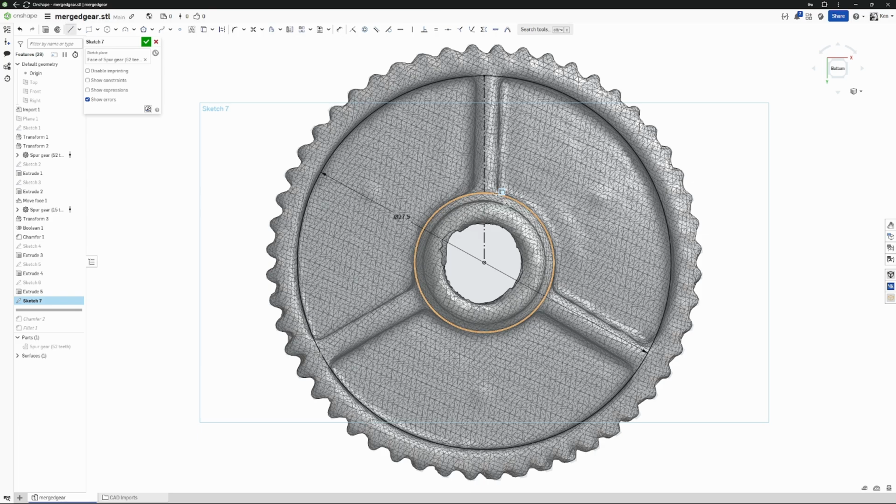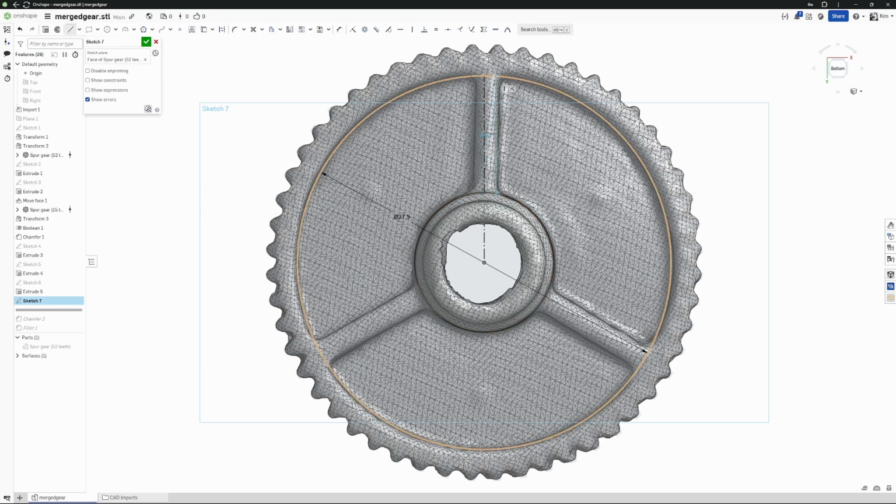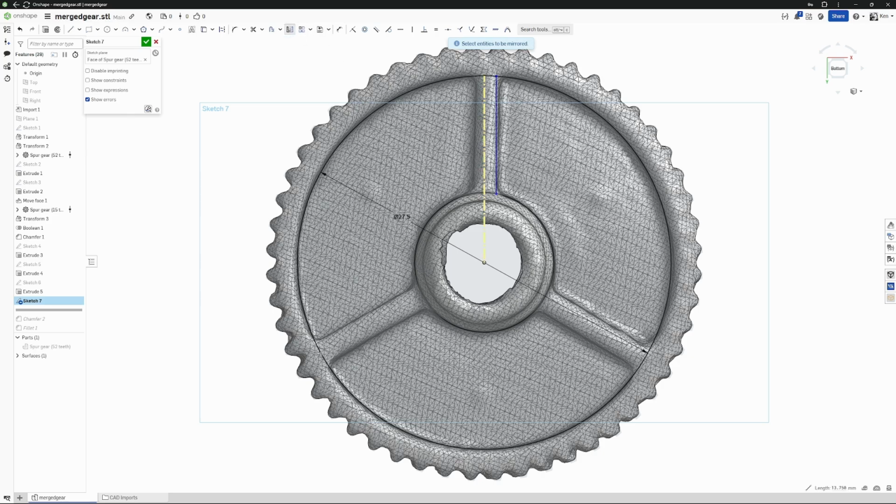So now I can do another line to there. And you can see I didn't give it a measurement. It's blue because it's not constrained. It doesn't have anything that defines exactly where it is. But that's okay for now. I'm going to use mirror, select this line to mirror, and then select that.